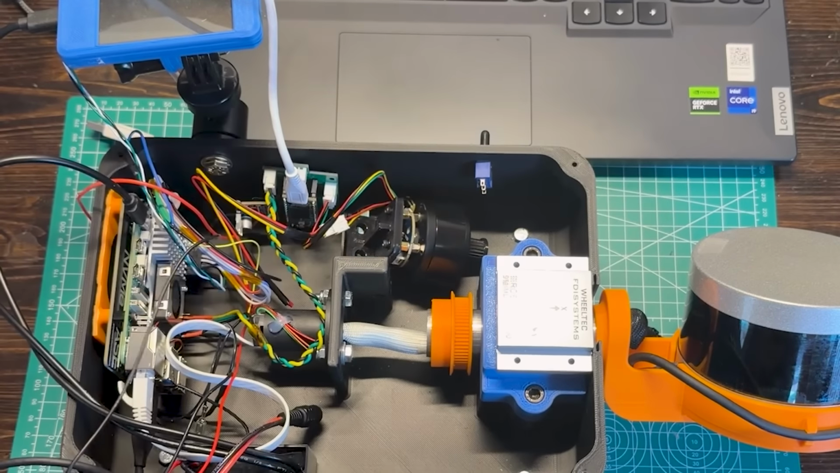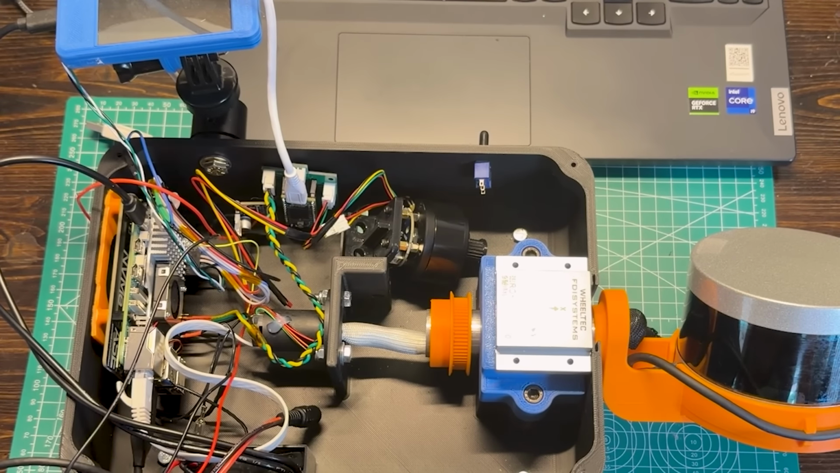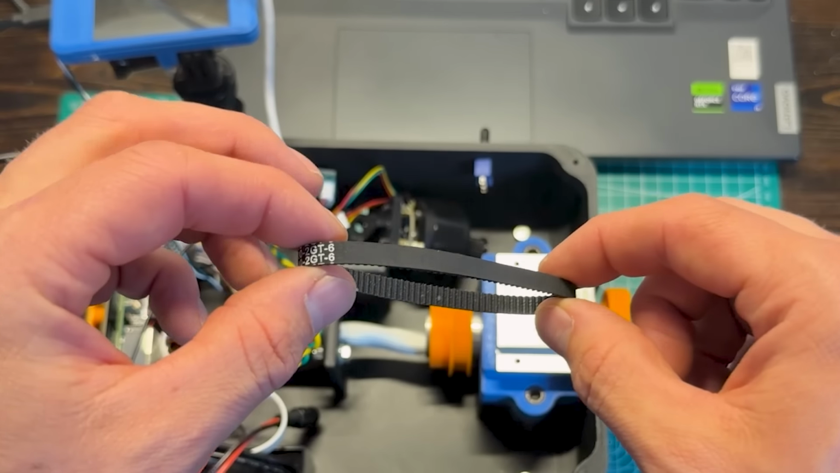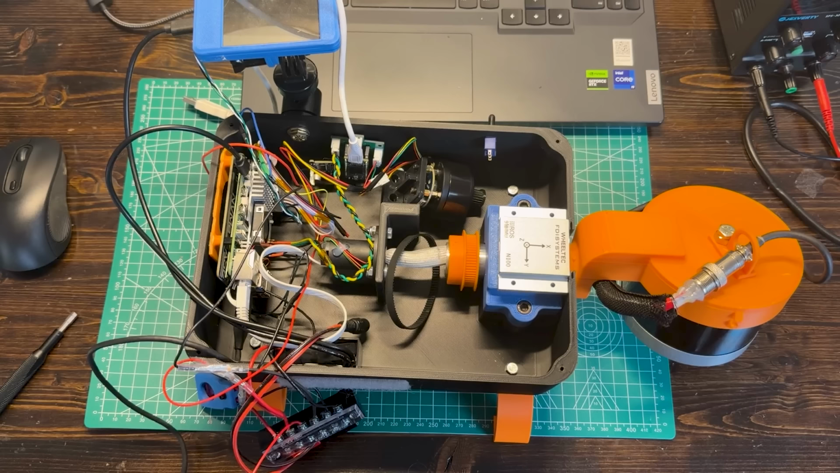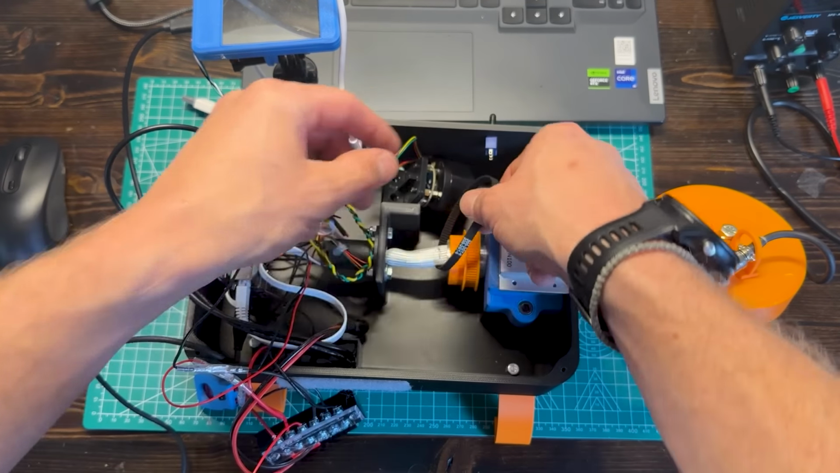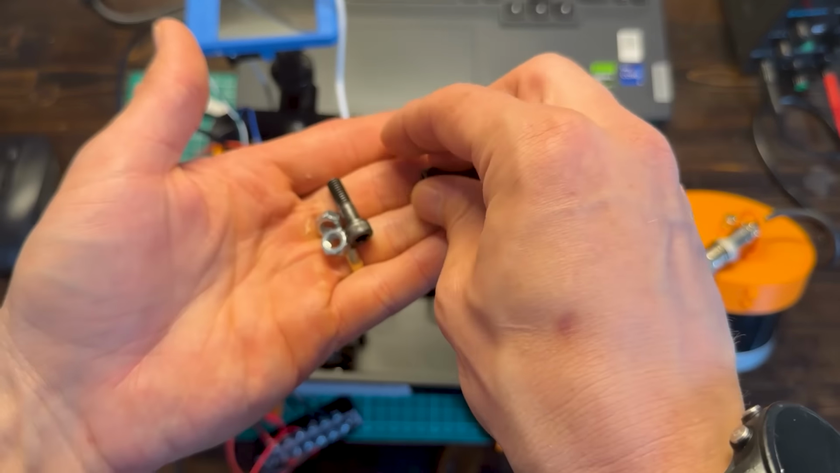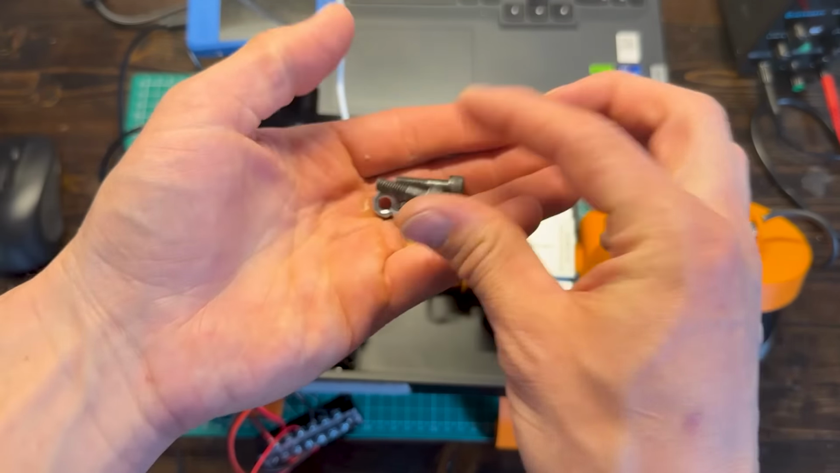Oh, actually, we've got to take this back apart because I didn't put the belt on it. So give me just a second. 5 minutes later. Alright, we're back. Got the belt installed, motor there. Use the same bolts that I used for the bearing cap. Cut them a bit short with a Sawzall, just so it fits better.